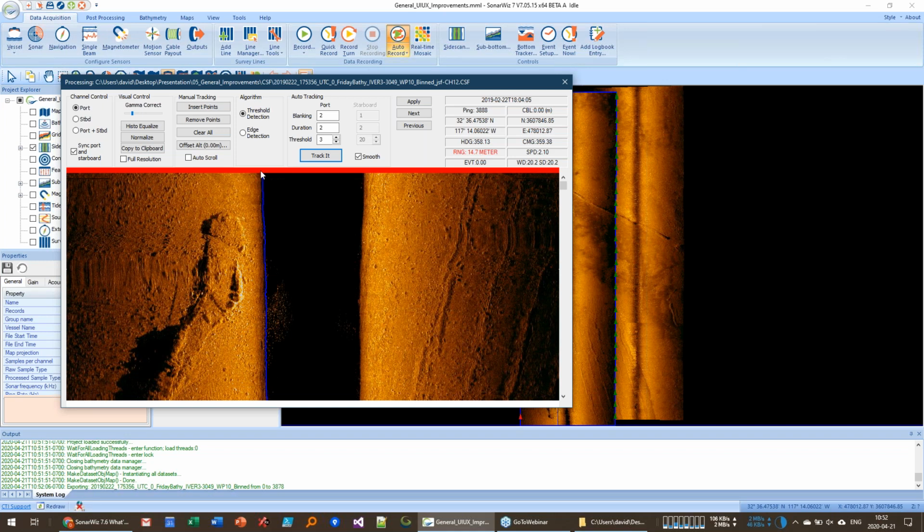If you went off the edge, it wouldn't allow you to pick. So after many years of complaining about this, this has finally changed. Now, if you want to go in here and insert points or remove points, there's a small section of red at the front and the end of every single track line that is clickable. So you can click inside of that track line and it will place the points there.